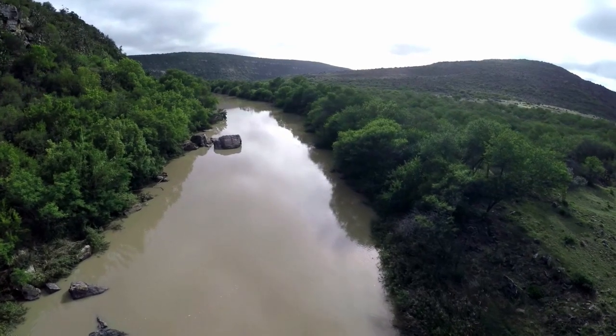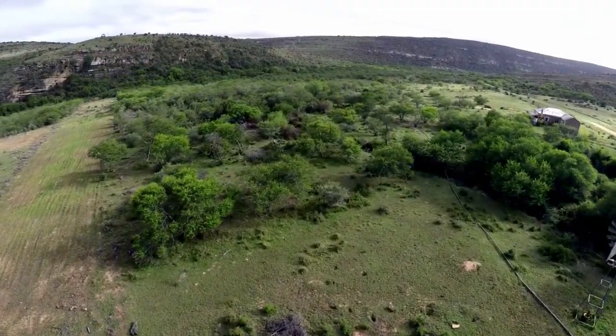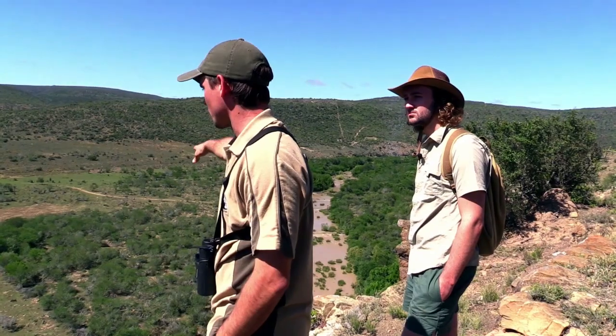Most of the land here is dotted with bush and thick vegetation, but there are a couple of open pastures where we know the hares and spring hares like to graze. After scouting the area for a while, we pick our spot for the night.